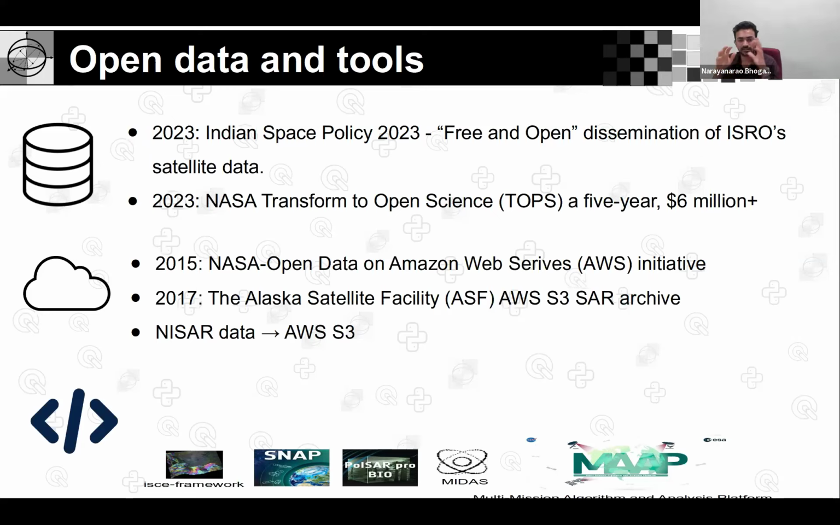There are openly available tools, though a few are more popularly used. Let's say the ISCE framework from NASA JPL, which is specifically for interferometric processing, and there is the SNAP toolbox from the European Space Agency, and there is PolSARpro, developed by the University of Rennes and the European Space Agency. This is one of the most widely used SAR processing software packages for polarimetric aspects, and there is also MIDAS, the Microwave Image Data Analysis tool, which is from ISRO.